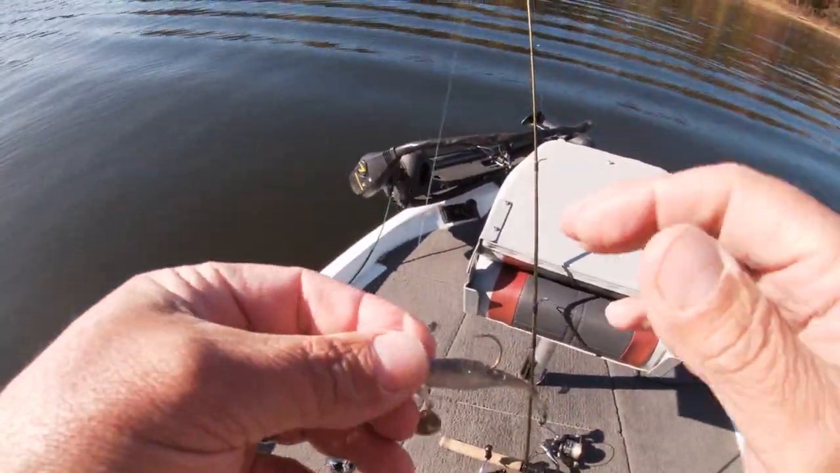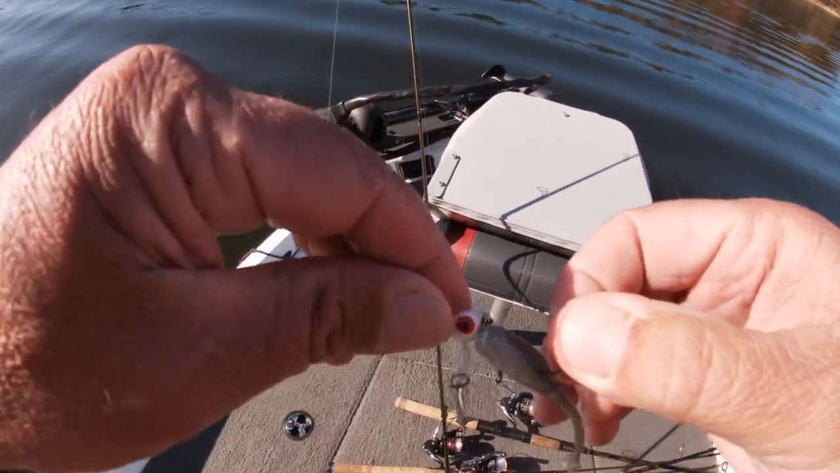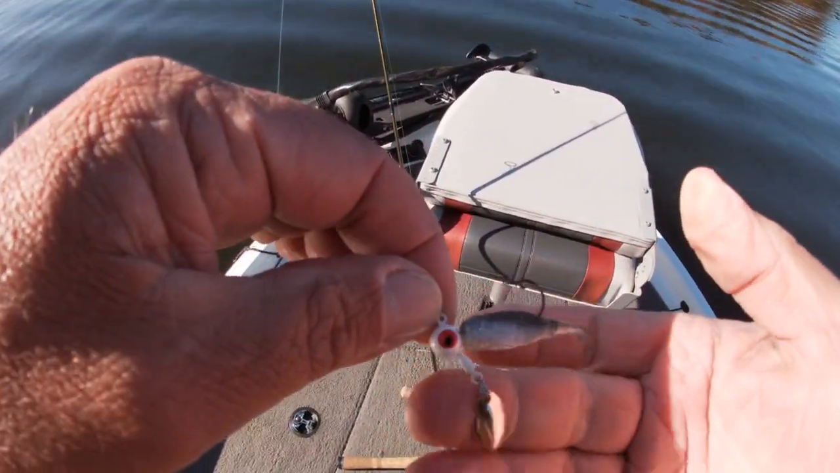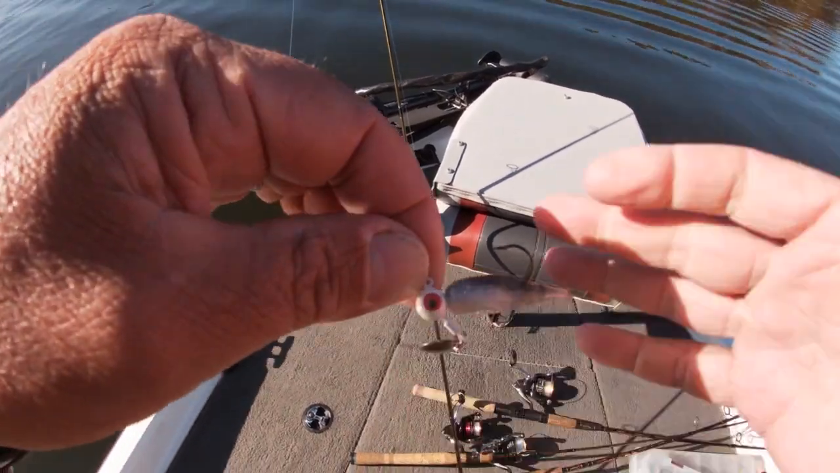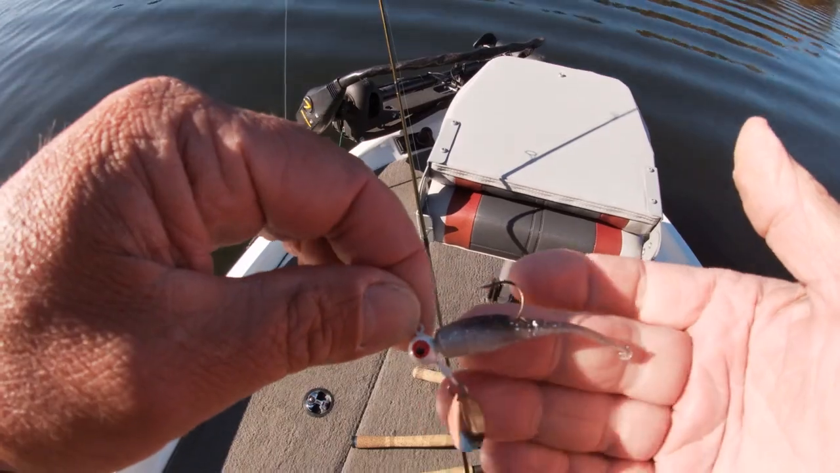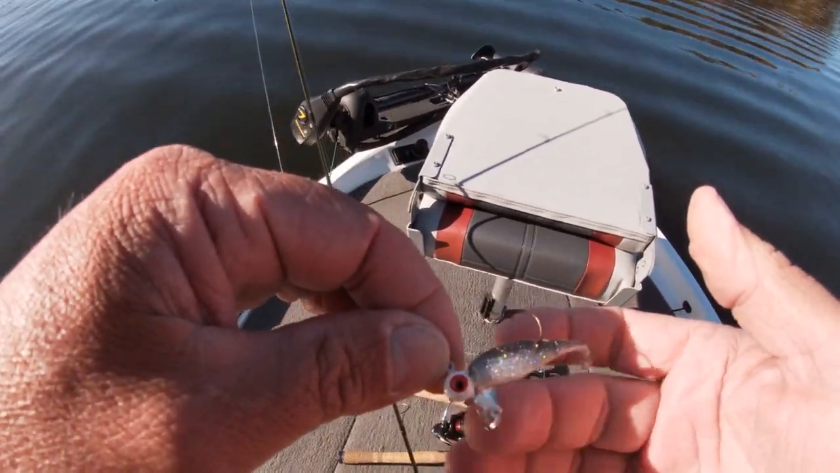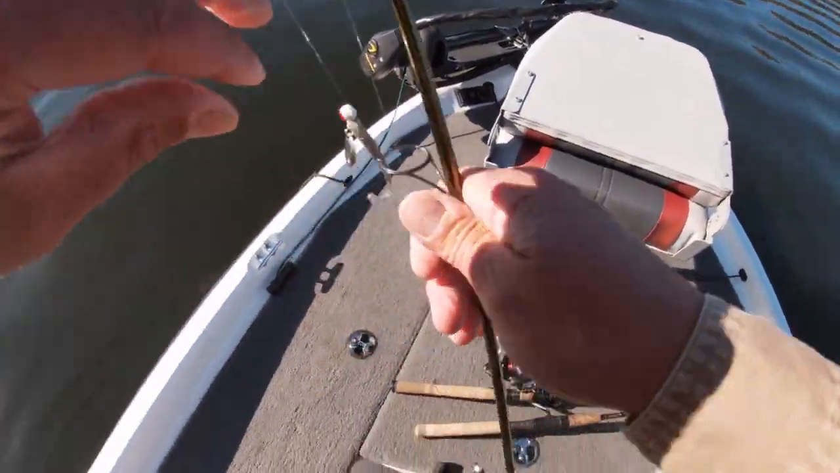So real quick, here's my jig. I put this little 1/4 ounce head on to get me down. These crappies seem to be a little deeper, and that's just a Bobby Garland shad color. I put that little spinner on in that clear water. I'll see if it helps me. So that's one jig that I'm going to try.